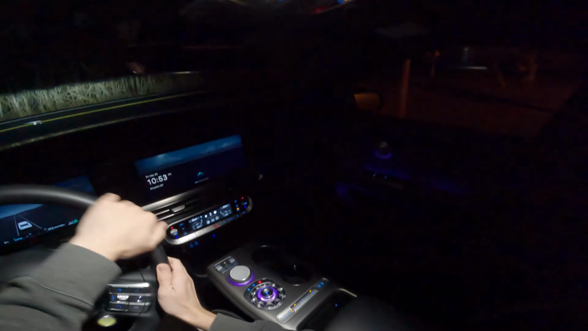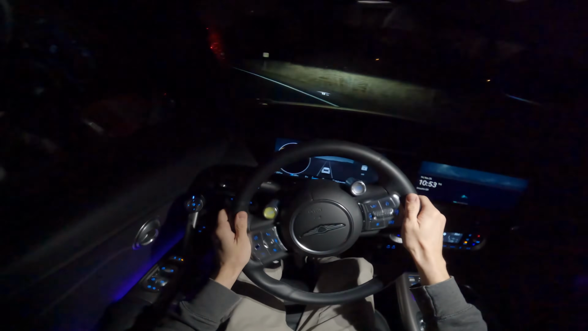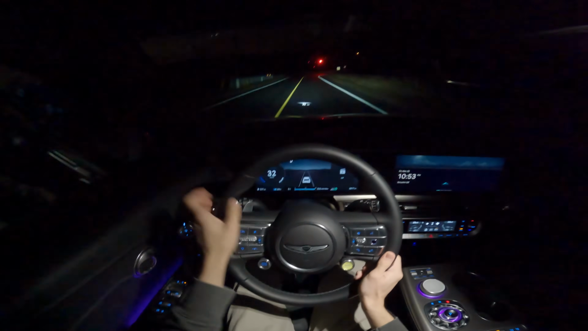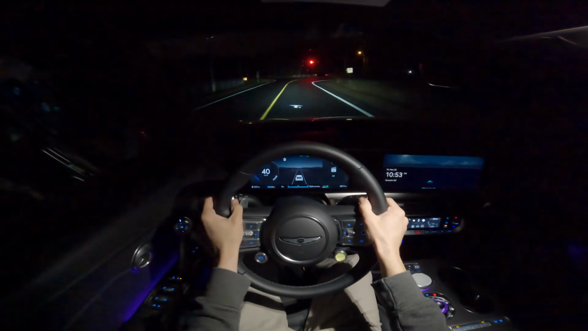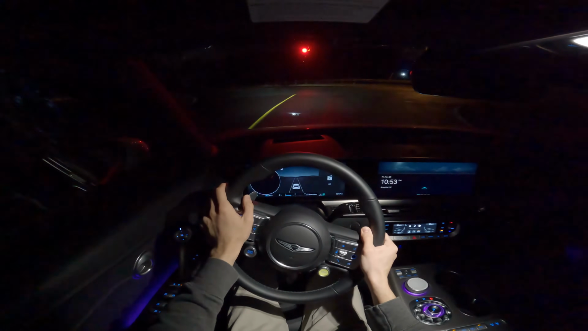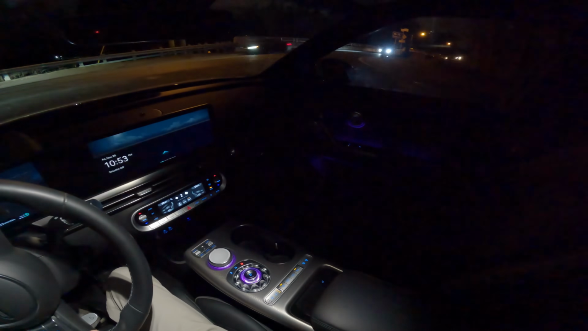I have the sound on low. And it's the futuristic sound, so the engine sound. And you turn on the automatic high beams by pushing the left stalk forward. That being said, I'm just going to stay quiet here for a while and only occasionally chime in to comment on what's happening and how well the car is performing.